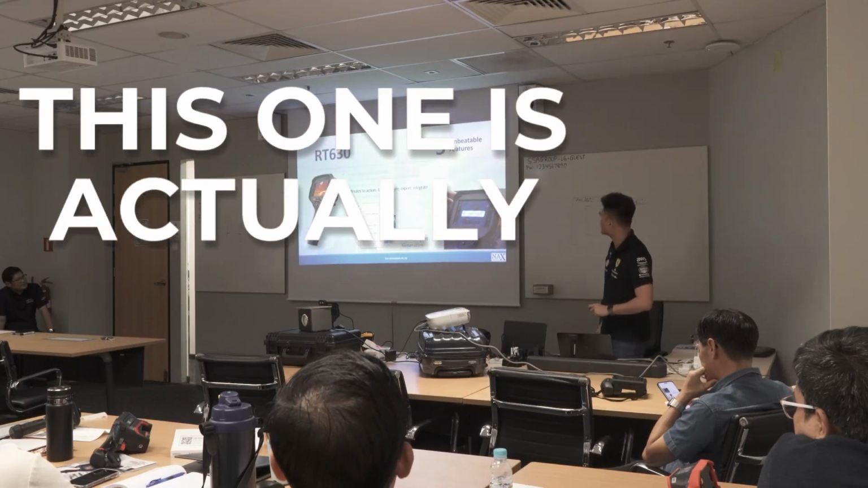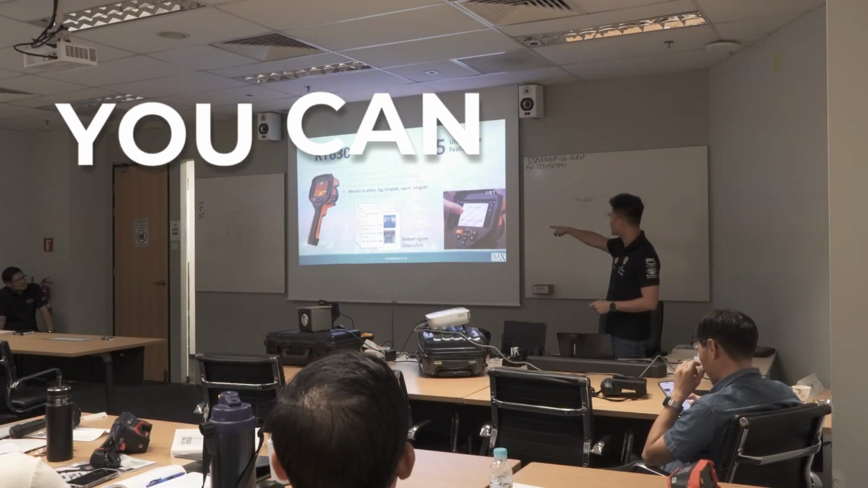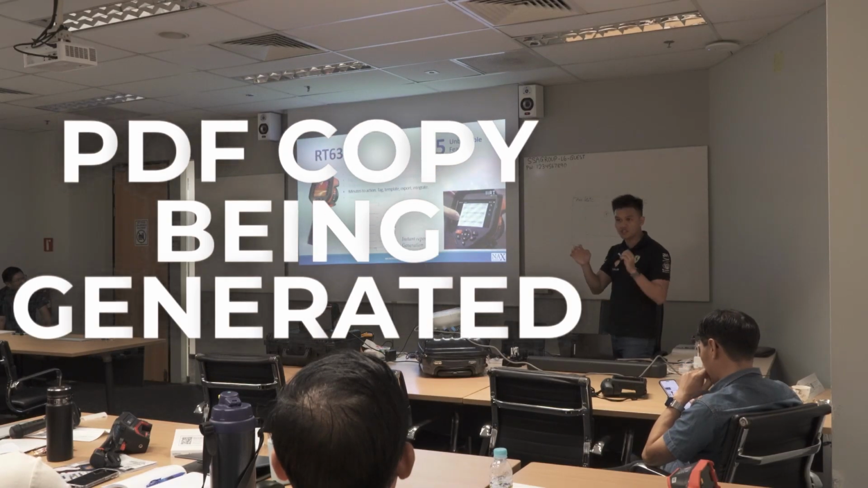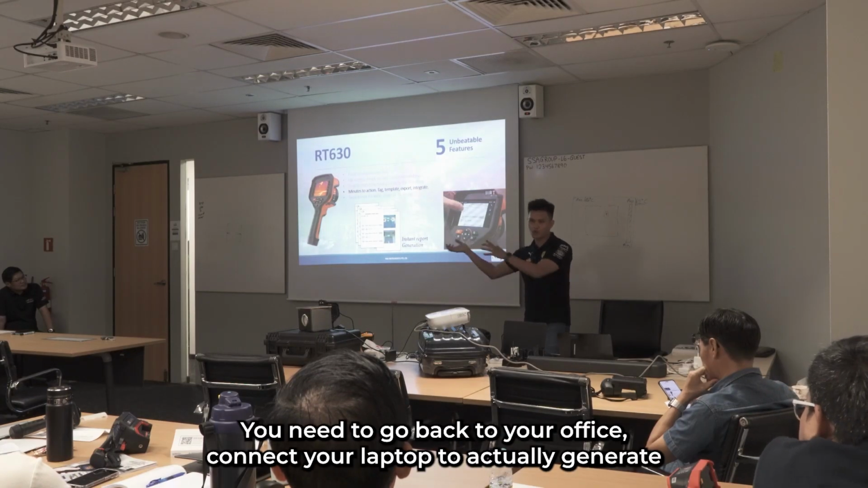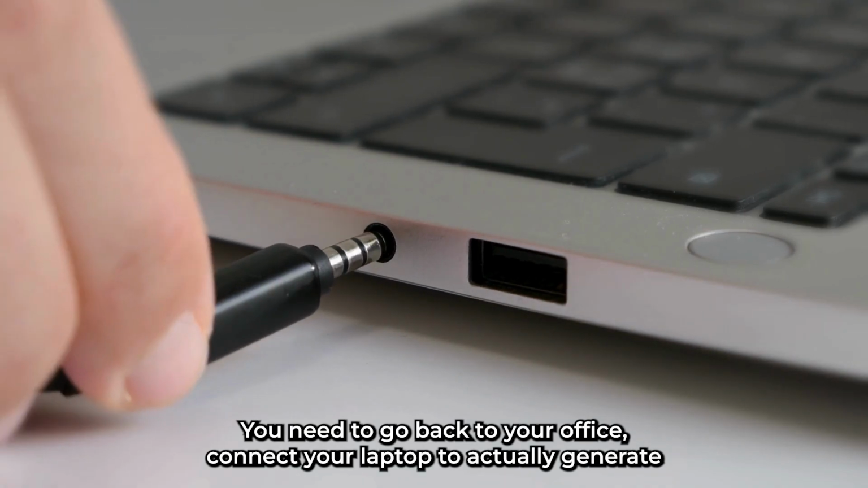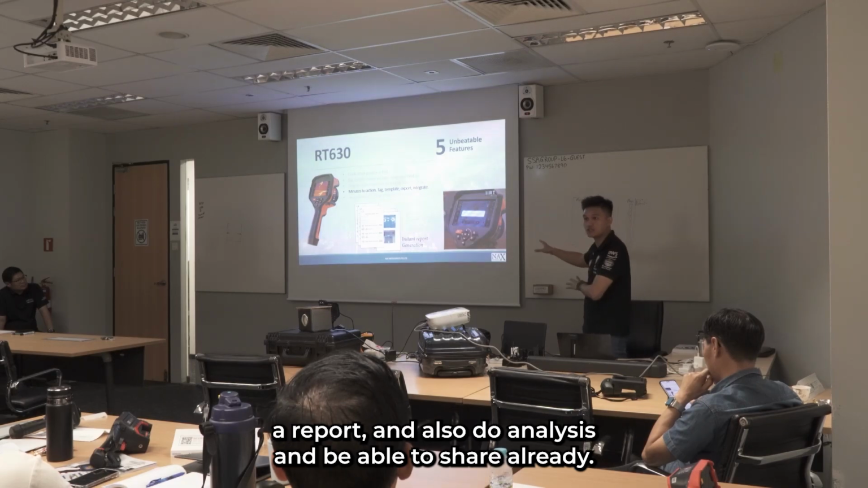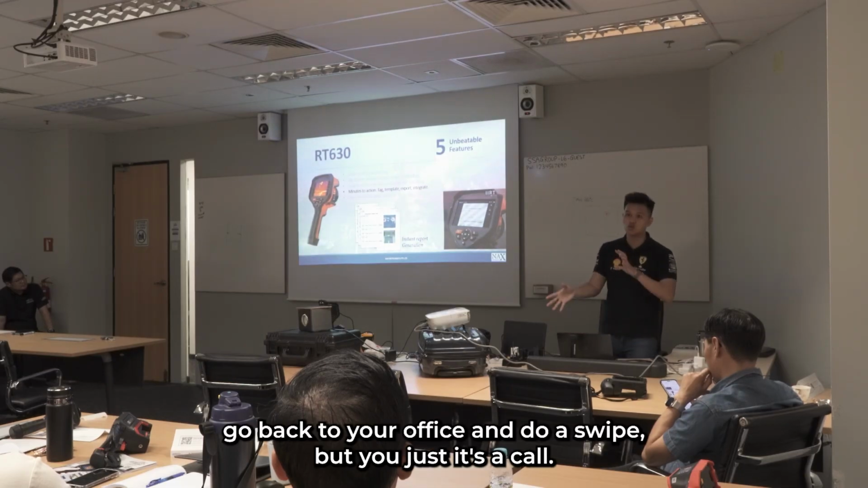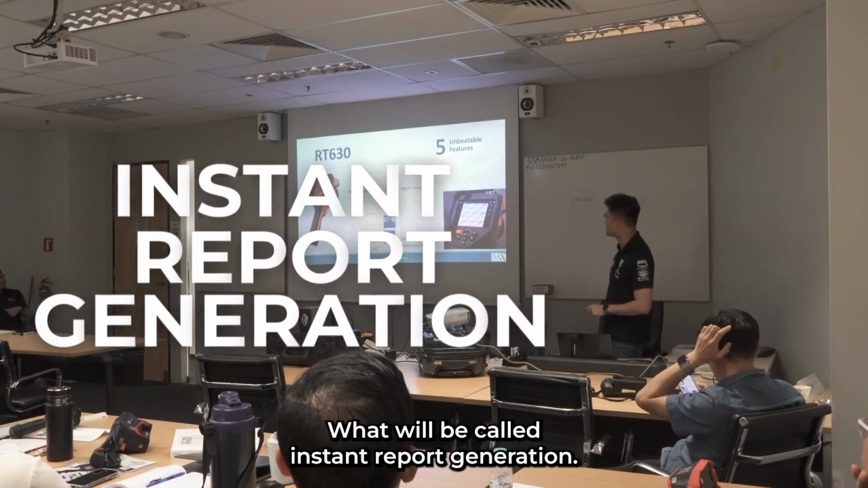Oh, this one is actually one of the best. The camera is all-in-one. Wow. One click, you can actually have the PDF copy generated. Thermal cameras, they always tell you, oh, you capture an image, you need to go back to your office, connect to your laptop to actually generate the report and also do analysis and be able to share. So you don't have to go back to your office and make any changes. It's what we call instant report generation.